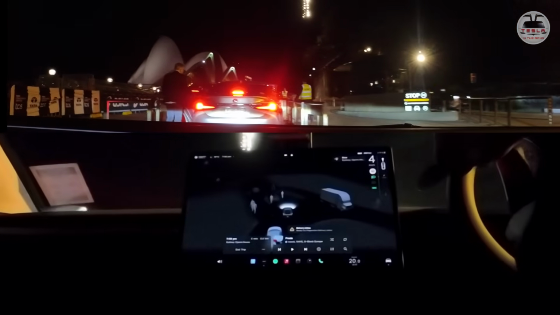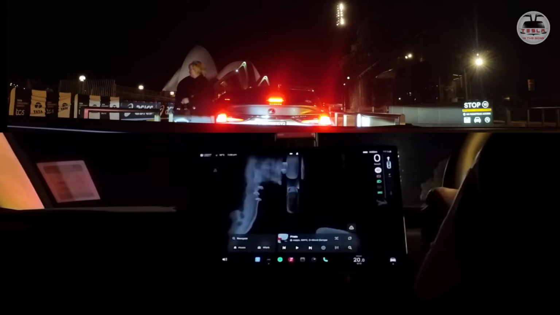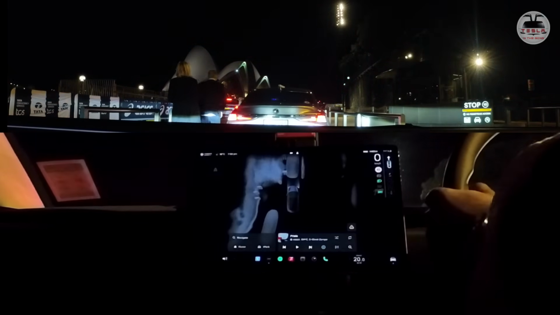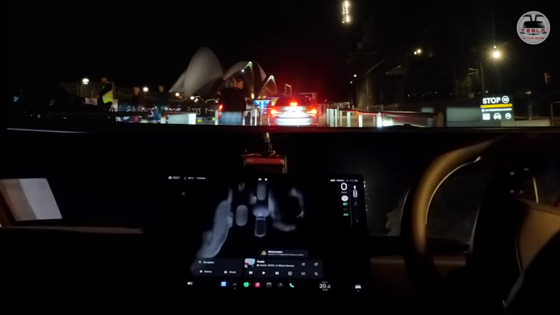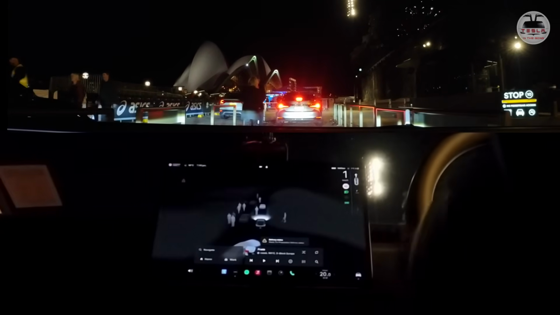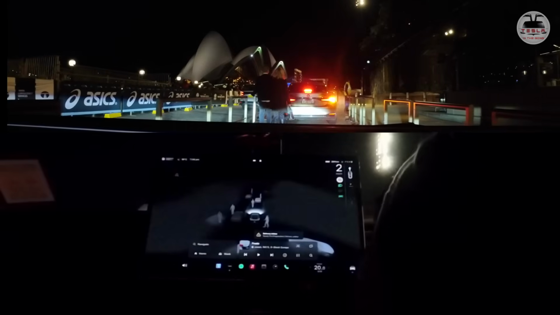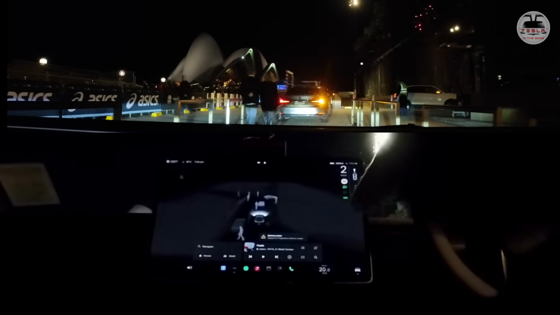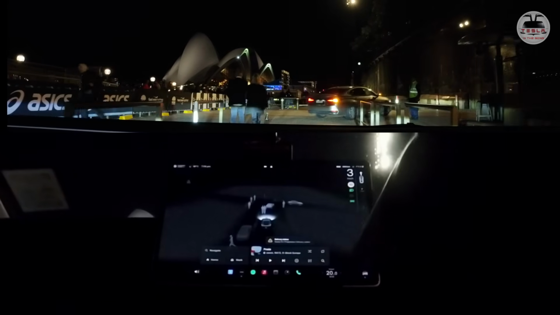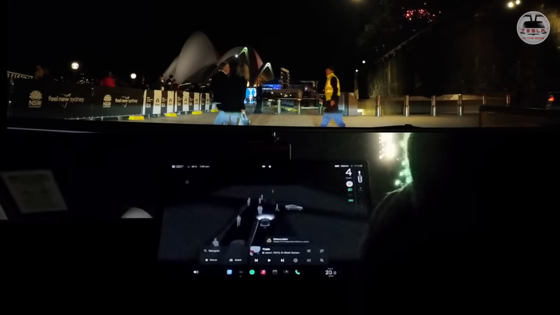So here I'm going to take over because I'm going to just stop for a few seconds to catch my breath a little bit. Oh my God. Okay, maybe I can just continue with the live stream. Can you see the fireworks there? This fireworks is for the fabulous Tesla FSD team. You guys are absolute awesome dudes. Oh my God.